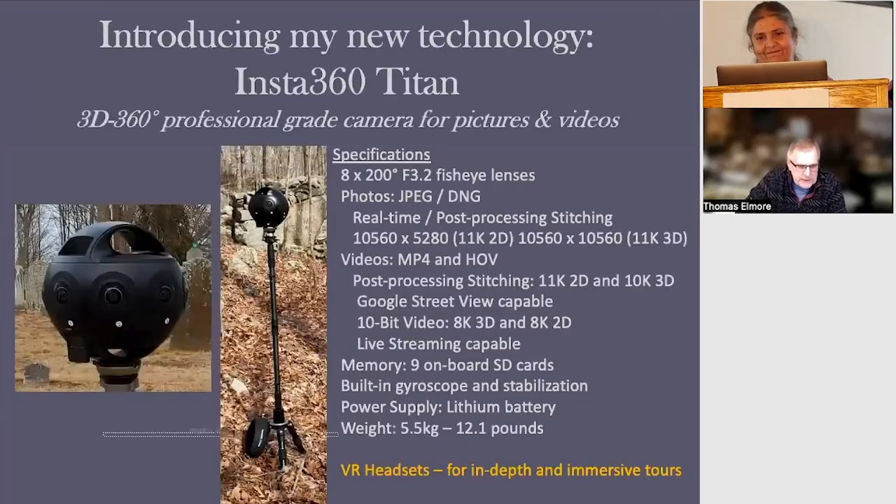And now I want to take a couple seconds to introduce you to the new technology I purchased at the end of last year. I purchased the Insta360 Titan, which is a 3-dimensional, 360-degree professional grade camera that captures individual pictures and videos. It has 8 lenses, 200 degree fisheye lenses. Photographs are JPEGs and DNGs. Videos are MP4 and INSV. It has 9 onboard SD cards, and it weighs 12.1 pounds.